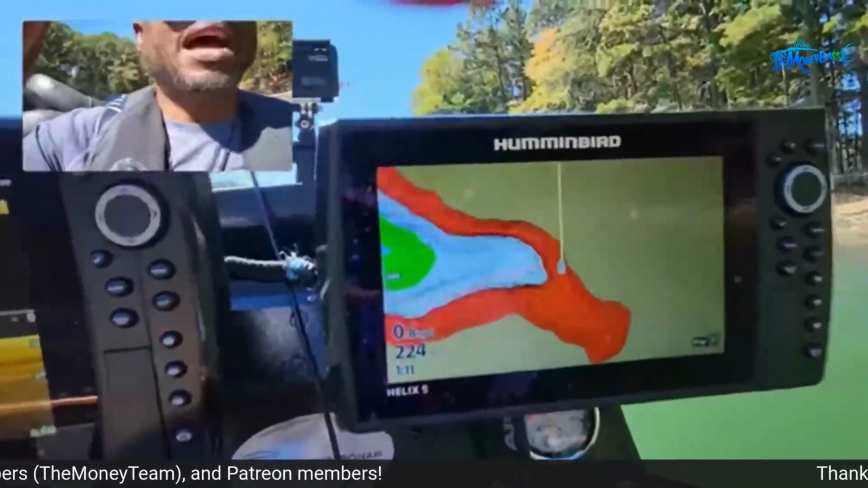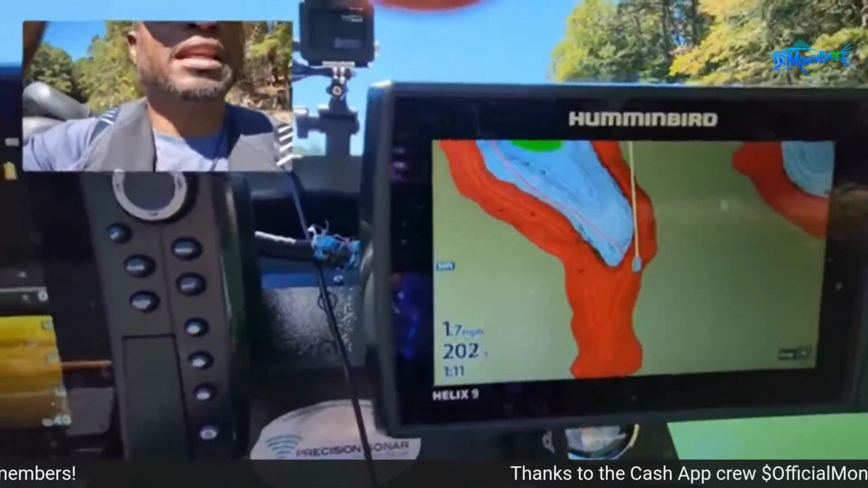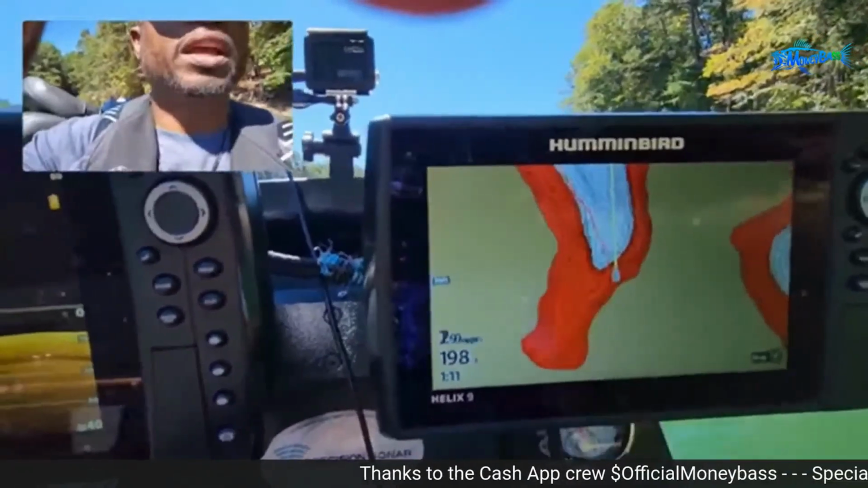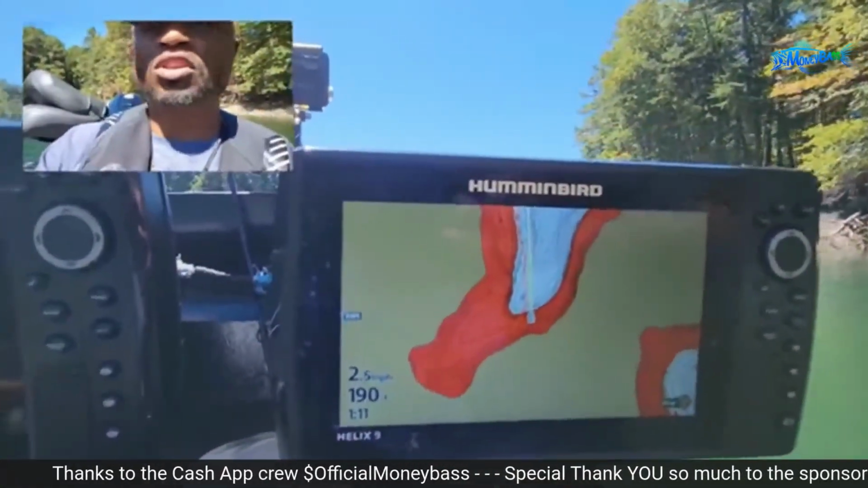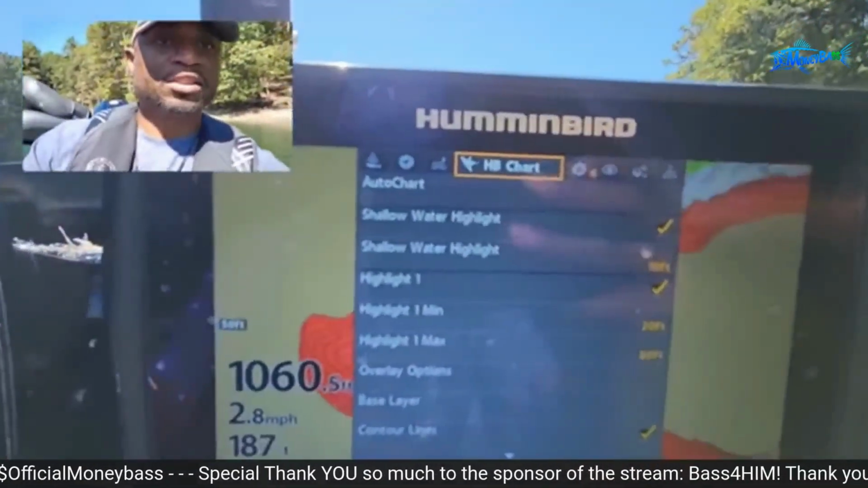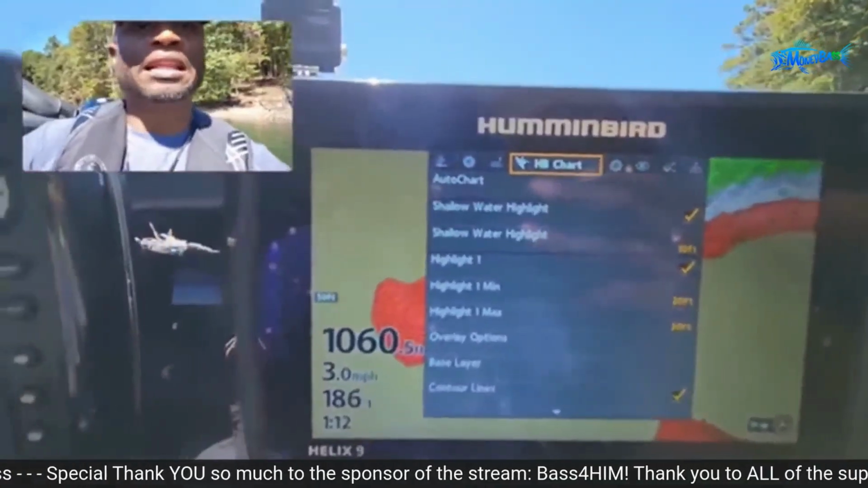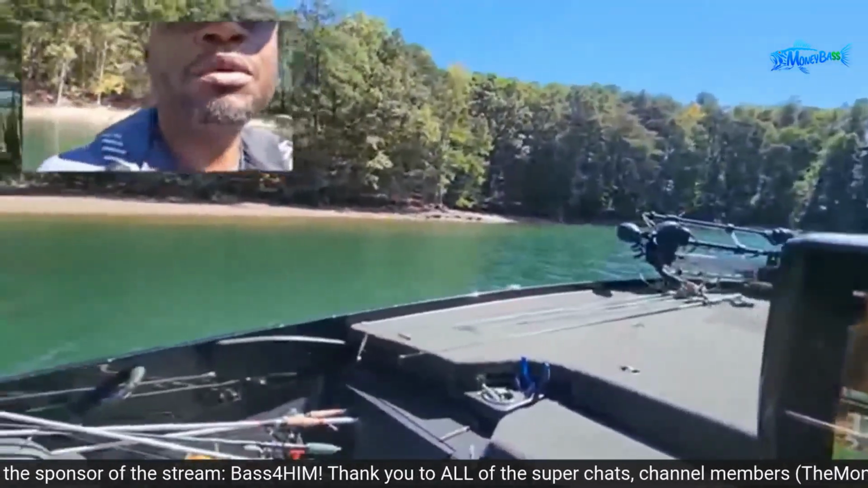As you can see, I have my mapping side set over here. Anything that is 10 feet and shallower is going to be red. I have that green area set to anything, I believe, 20 to 30 feet. Let's pull that up real quick. There is that screen, and this is my Humminbird LakeMaster chip. So that's what you're looking at right here. All right, let's take a look at what we're going to be scanning today.